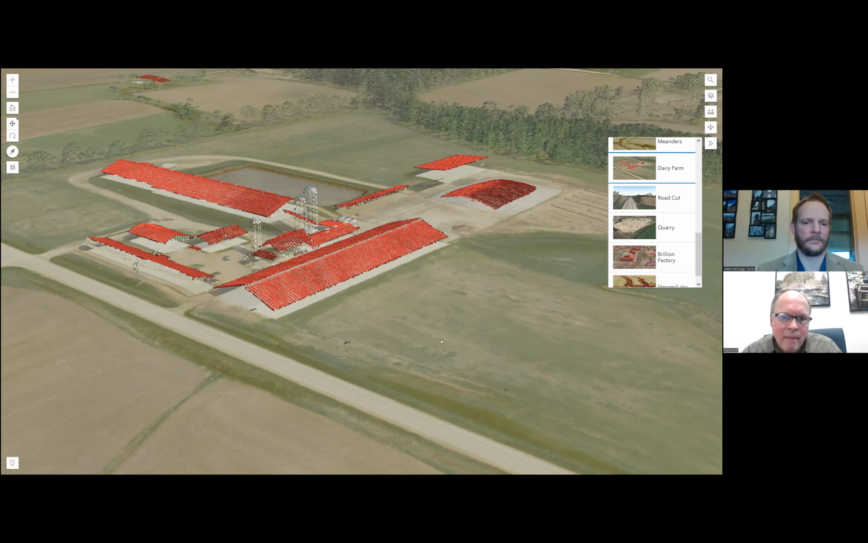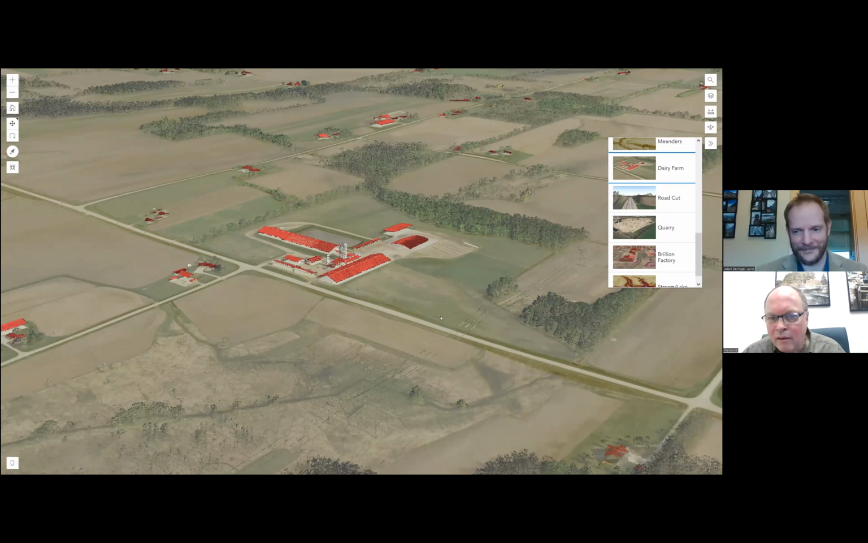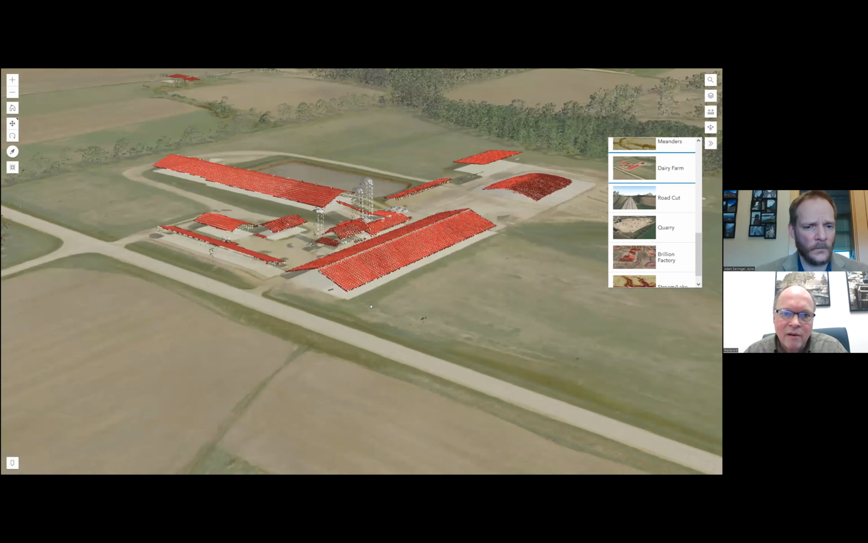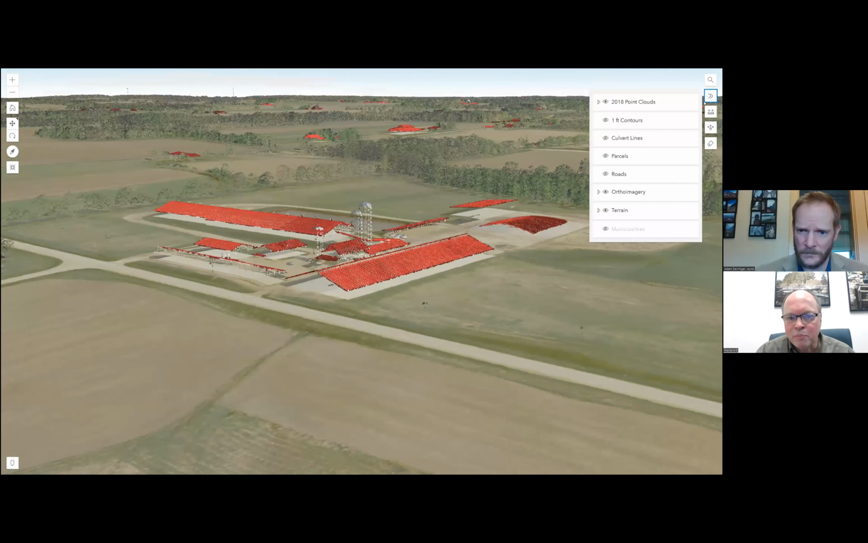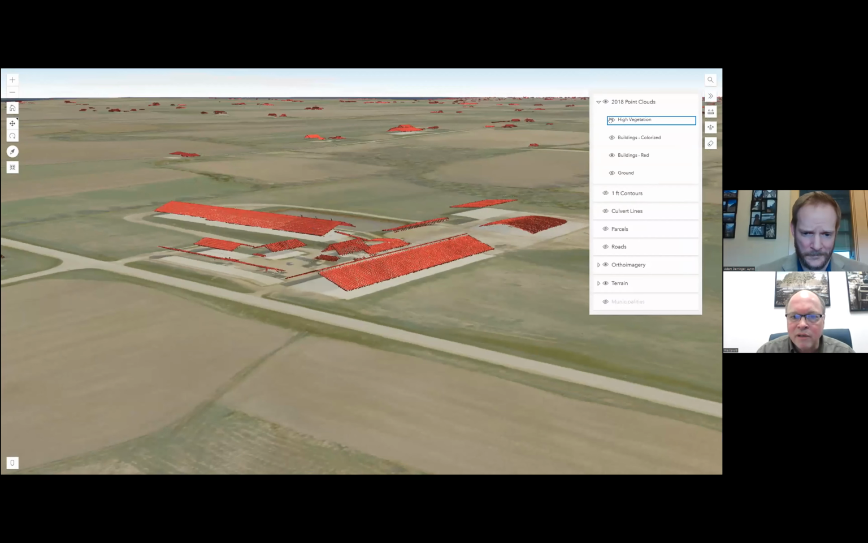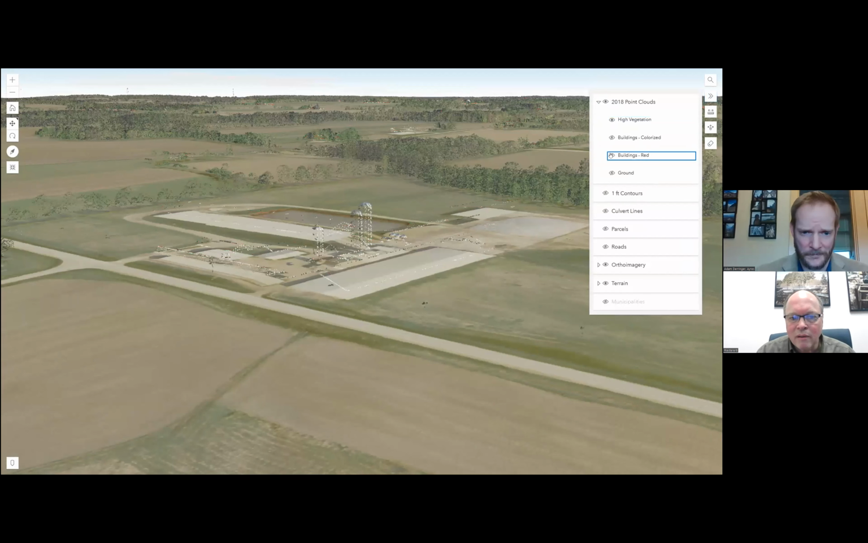That same idea, in this case, we're utilizing Calumet County for this demonstration. Thanks to Calumet County, we're testing a lot of our new products in Calumet County that you'll see today. You can see we have the entire point cloud for the county. It's billions of points across the county, and we can go in here and toggle on and off the high vegetation and the building point cloud.